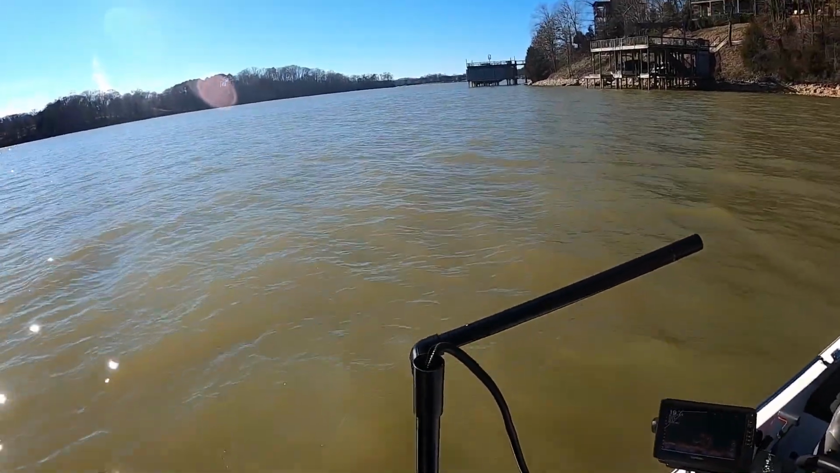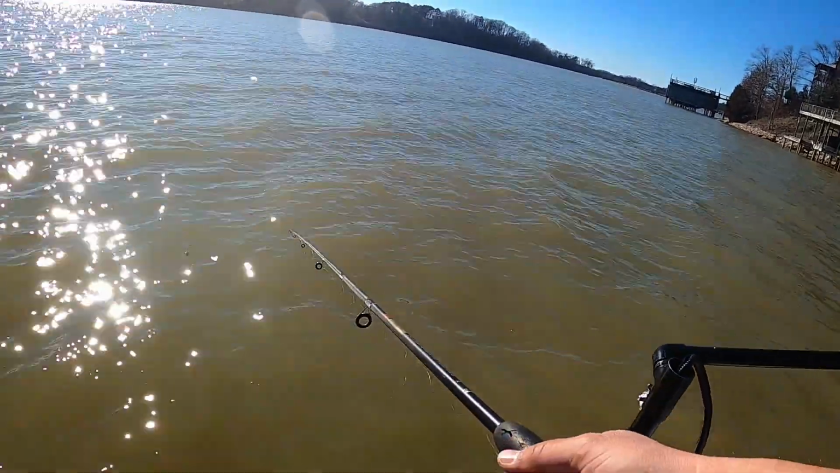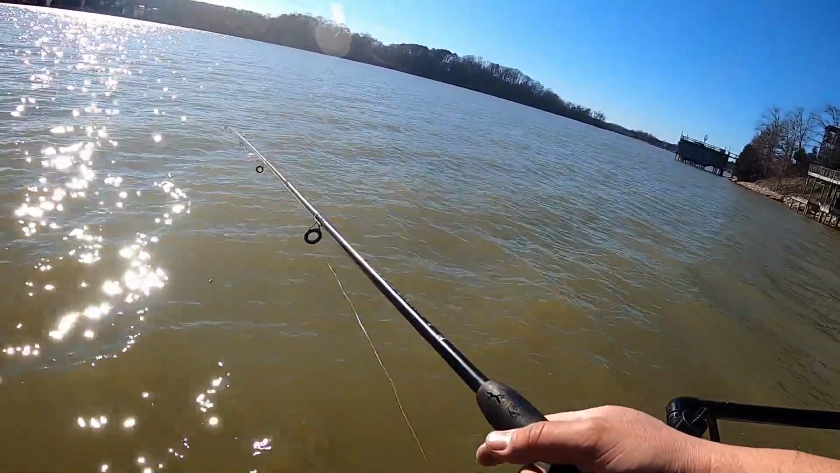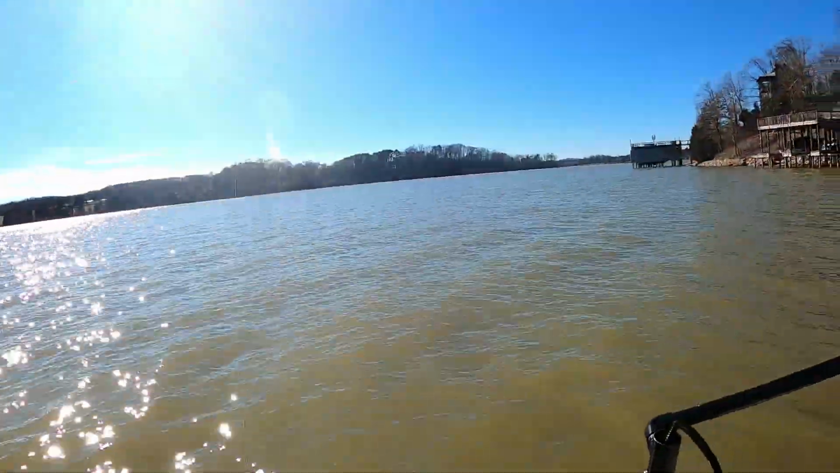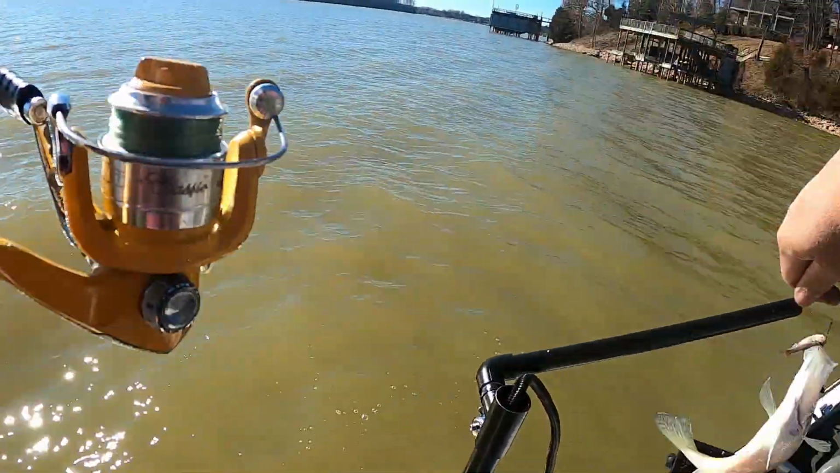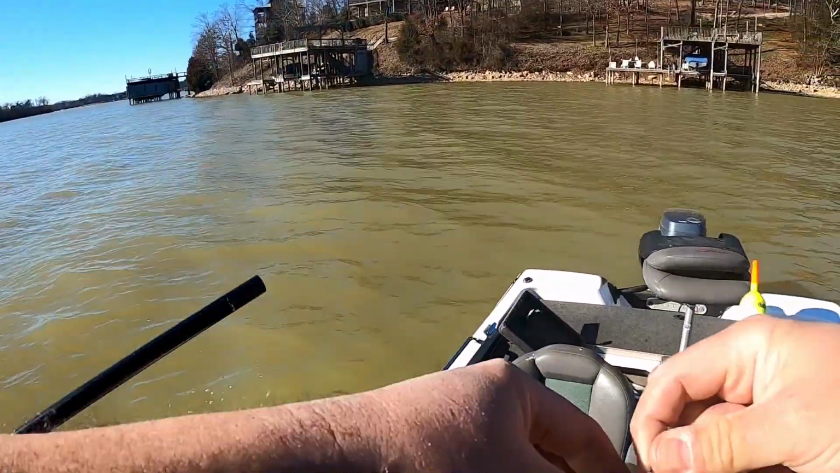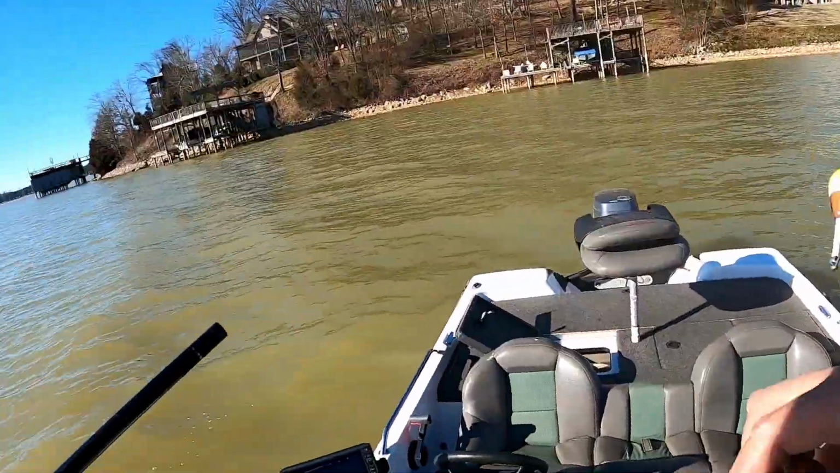There's one coming up. He's up at it. Does he have it? Yep. So they're not taking the float down at all. It's 21. It's like another 9-incher.